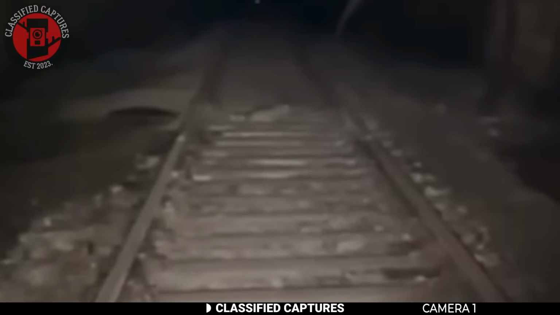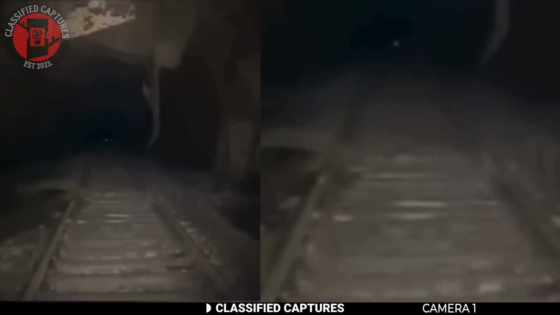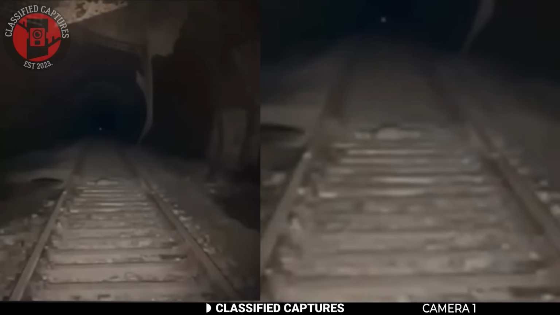When the clip is slowed down and analyzed, you can see why she fled. Up ahead on the track in front of her, something appears out of nowhere. At first, it looks like rubble, but zooming in, it resembles an emaciated human arm attached to what looks like the upper torso of a person lying on the rails. The figure is pale, motionless, and partially obscured, but clearly not a normal sight in an abandoned tunnel. Because the footage is in black and white, it's impossible to tell if there's blood or color.